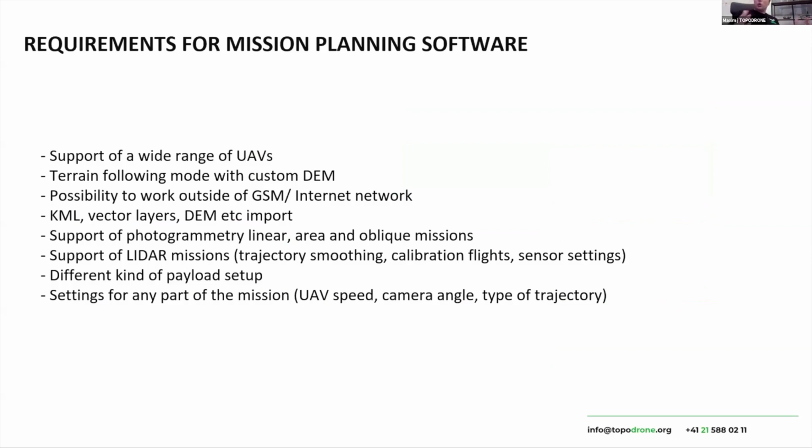First of all, as we produce equipment for different types of drones, from Mavic Mini to Matrice 300, or for any other drones, we need one software which supports all kinds of drones.